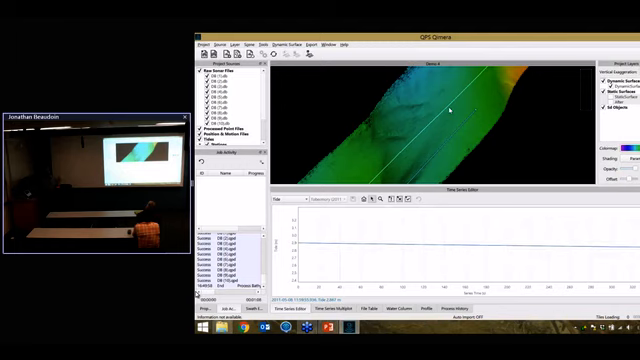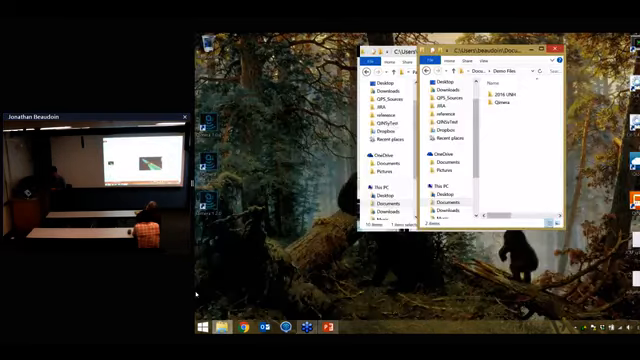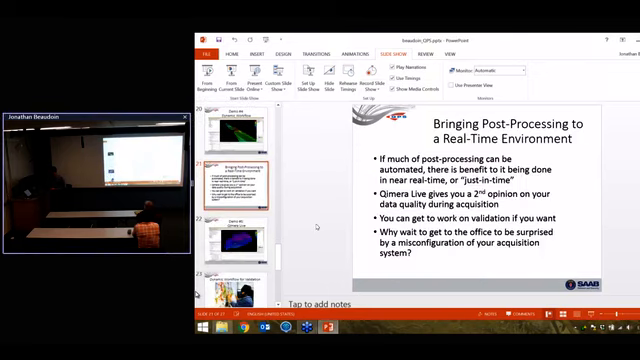That feedback loop is very, very small. Everything updates so that you can get to the root of problems very easily. It makes it much, much easier to troubleshoot data sets. So this is all kind of fun.